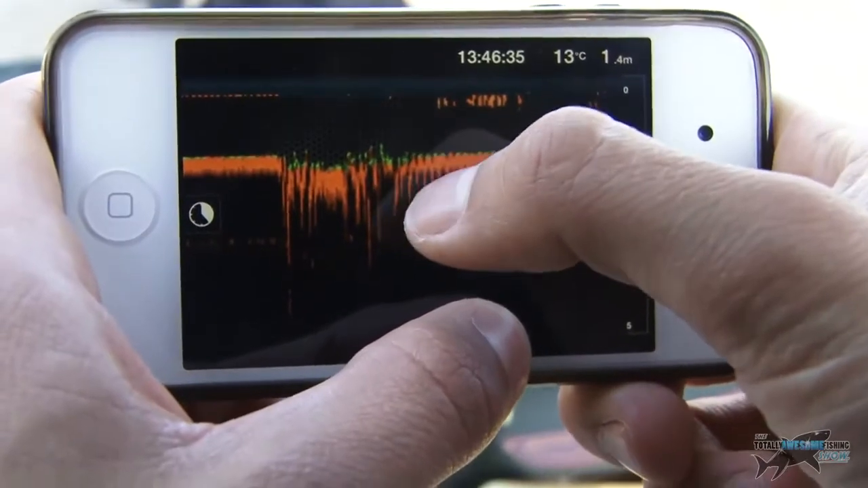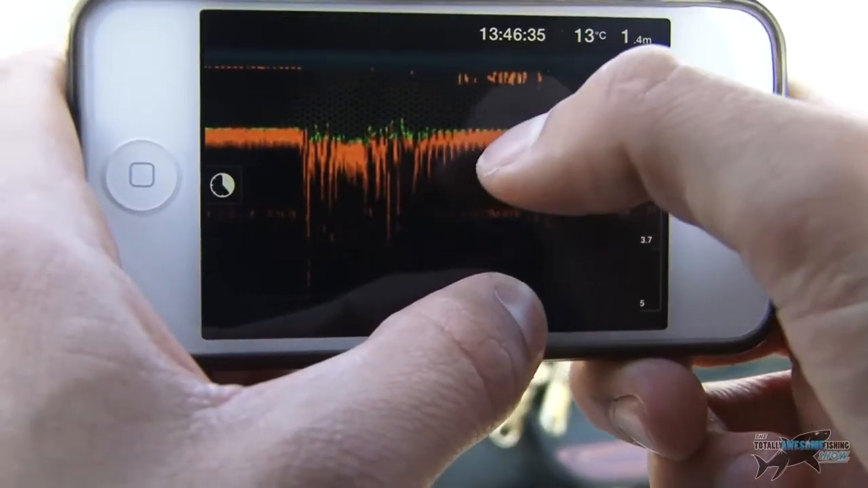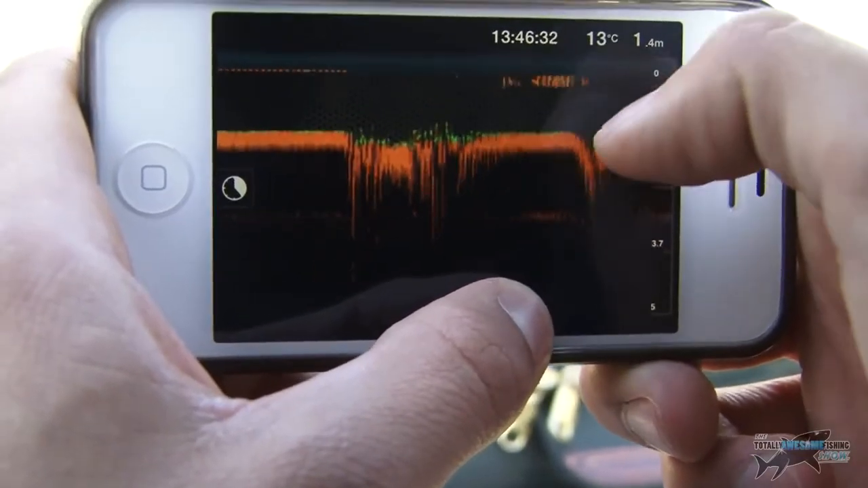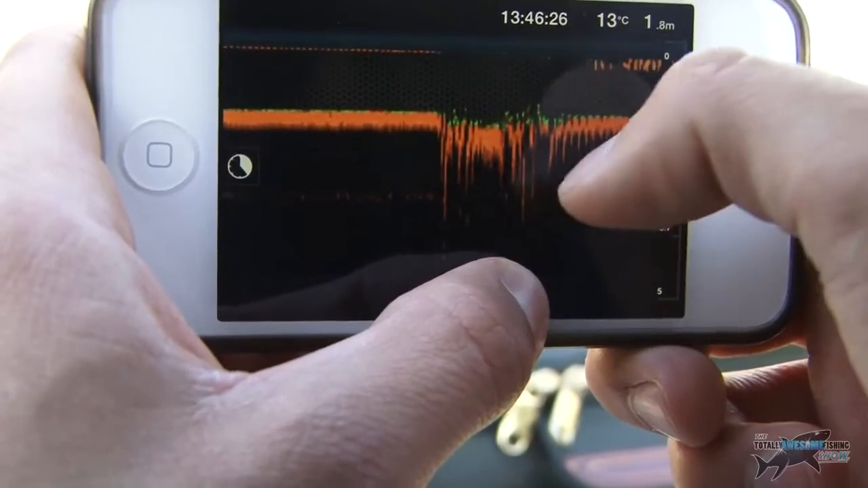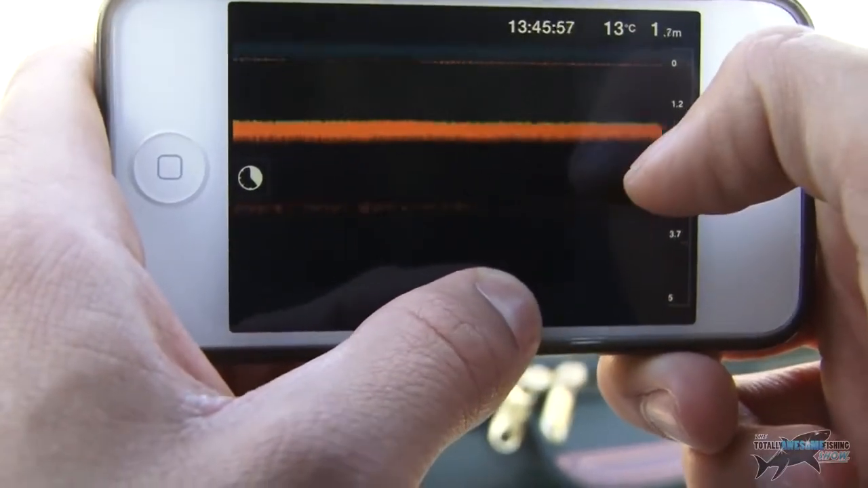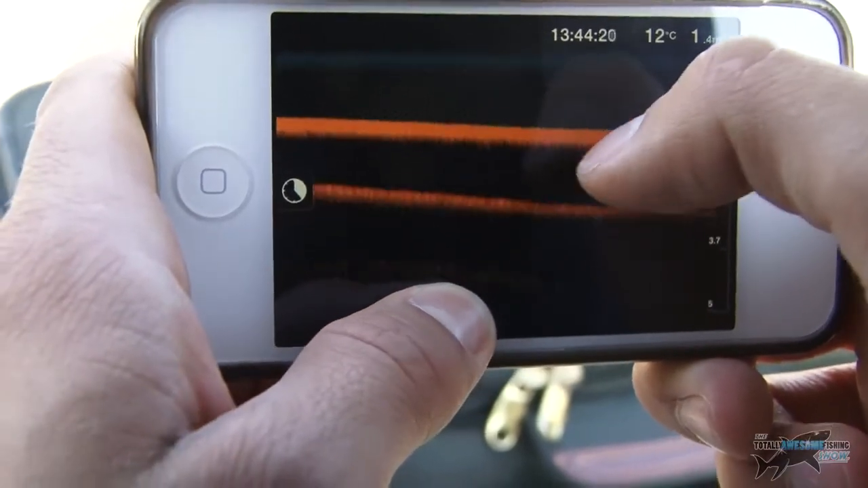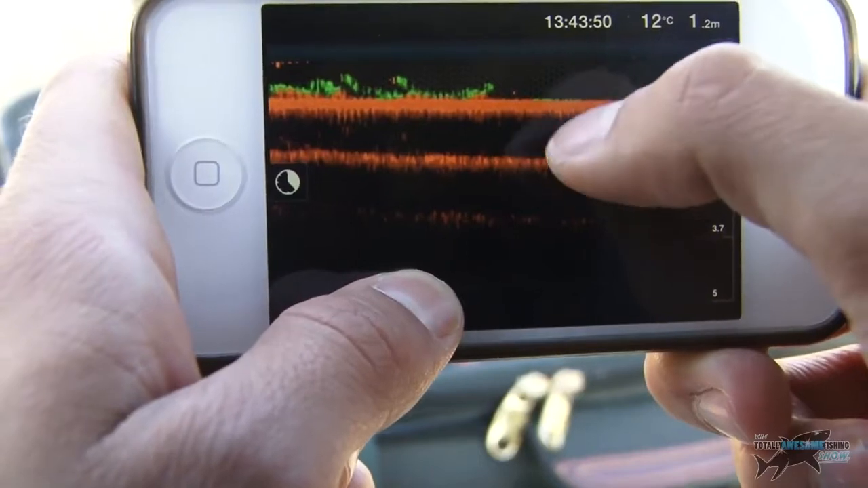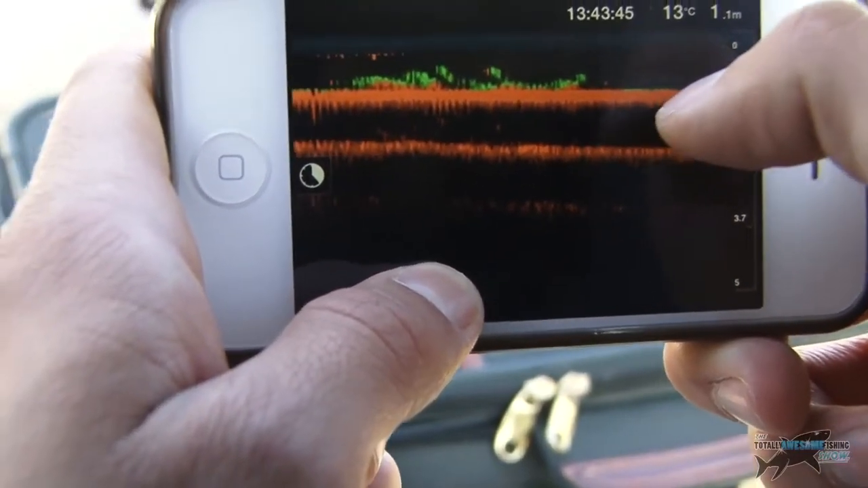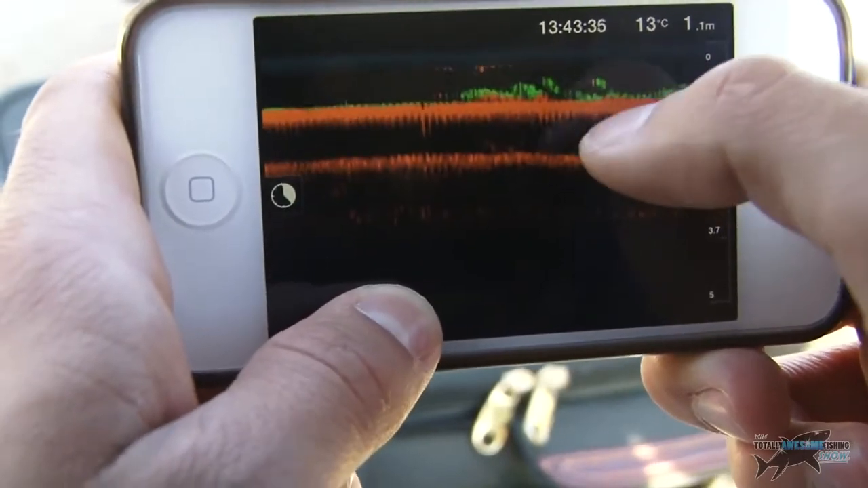This disturbance here is more than likely where I had moved the sonar, and it's just had water go over it, lap over the top of it, so the Bluetooth connection may have been affected. But there is weed there as well, so that's looking like kind of rough ground. And then same again there. And the really interesting thing which I found is we're coming up 1.2 meters here, so we're coming up to the depth where I hooked that Zander, which was about a meter or 0.9. There's weed there up near the snags.